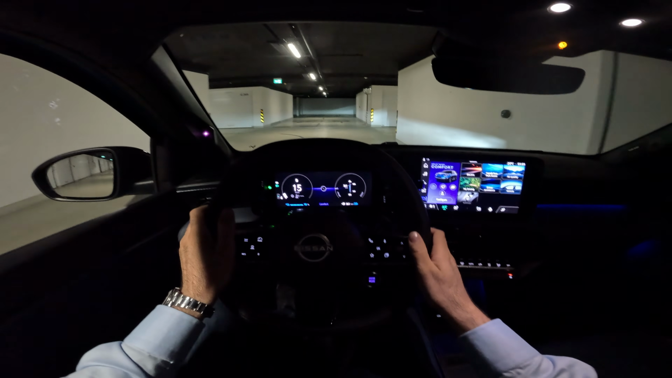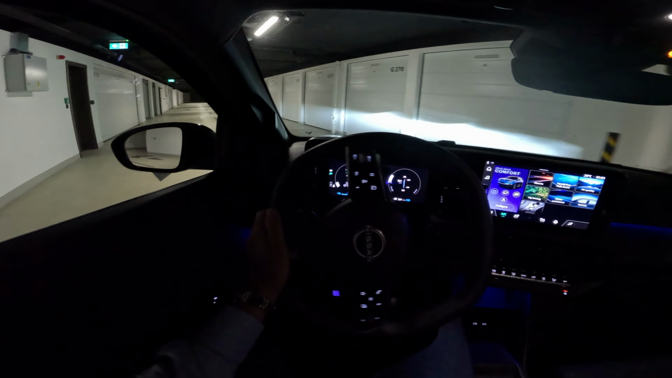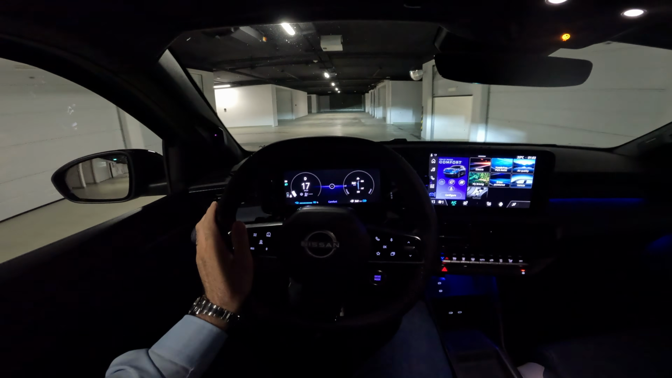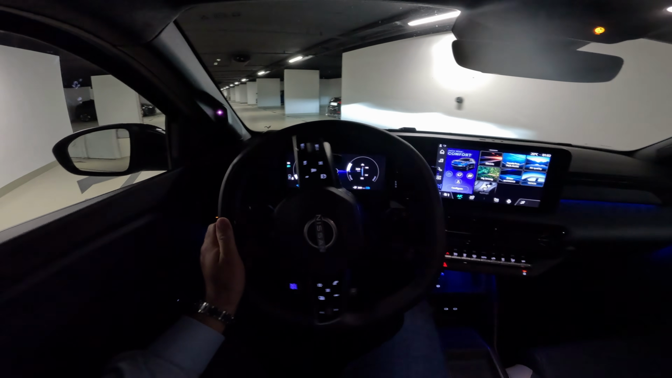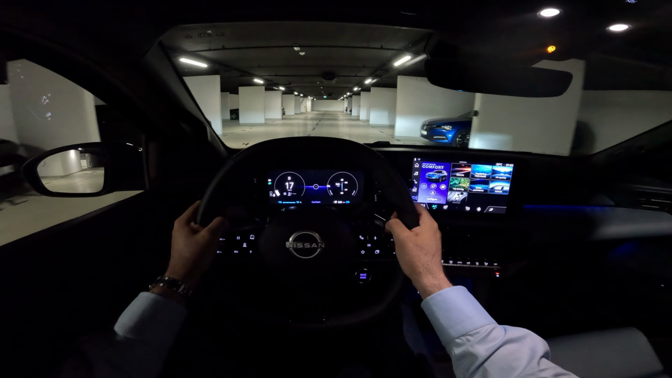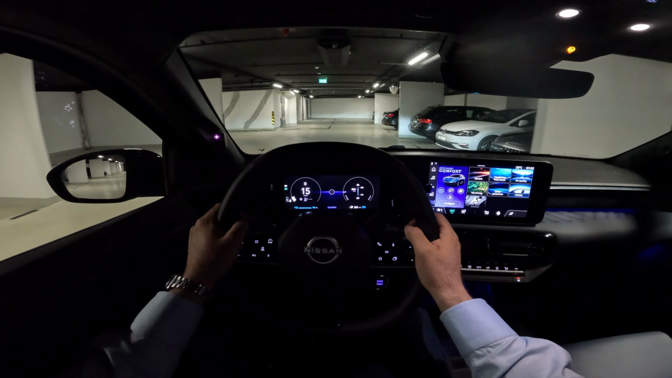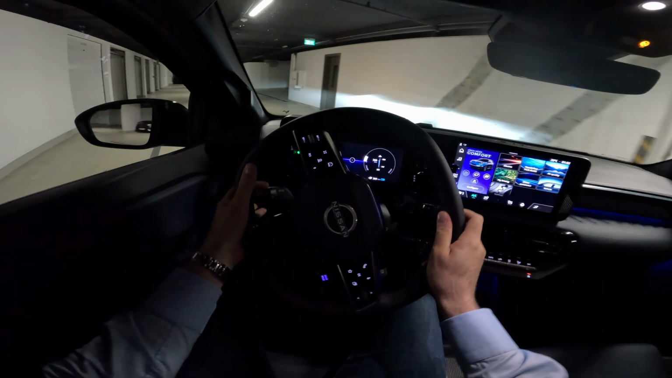So starting with the specs, this is the model with the 52 kilowatt hour battery, 110 kilowatt electric motor, so 150 horsepower, front wheel drive layout, all electric range of 416 kilometers by WLTP cycle. And this is one of the options. So you also have the option of the smaller battery, 40 kilowatt hour battery, giving you all electric range of 317 kilometers by WLTP cycle, and that one has 90 kilowatt electric motor, and of course also the front wheel drive layout.